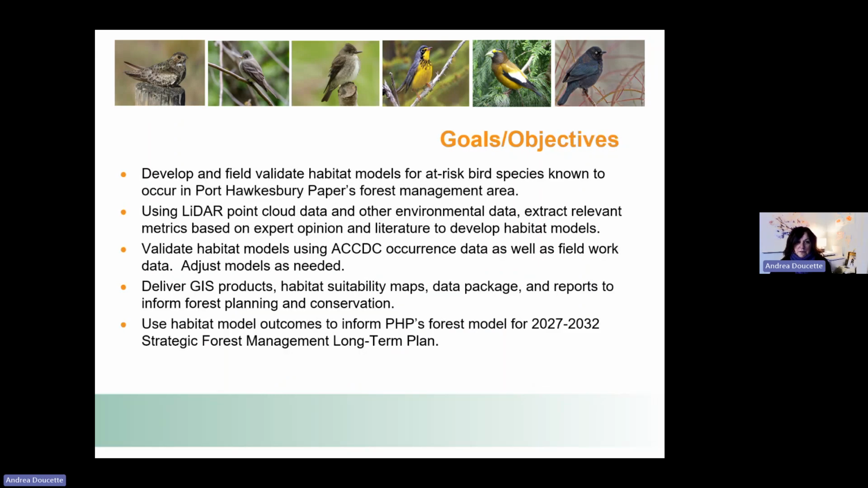First, I'll summarize the goals and objectives of the project we've been working on. Really, it's to develop and field validate habitat models for those at-risk bird species shown on the first slide that we know are occurring in Port Hawkesbury Paper's forest management area. A big part of that project was using LiDAR point cloud data and other environmental data to extract relevant metrics based on expert opinion.